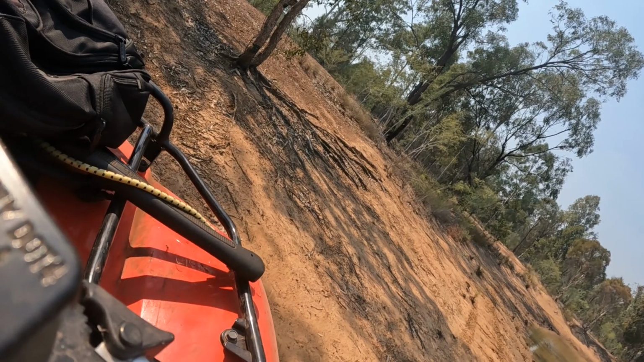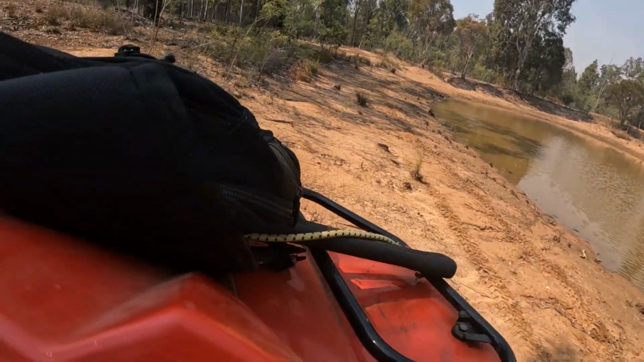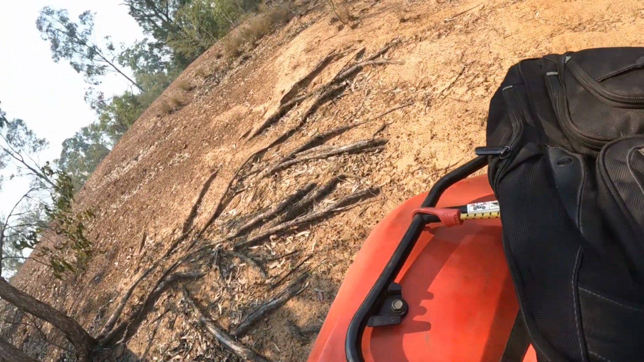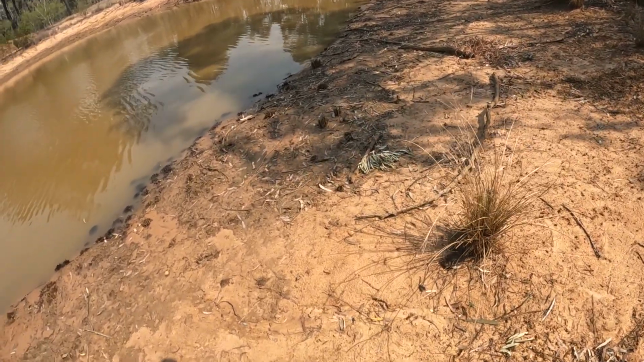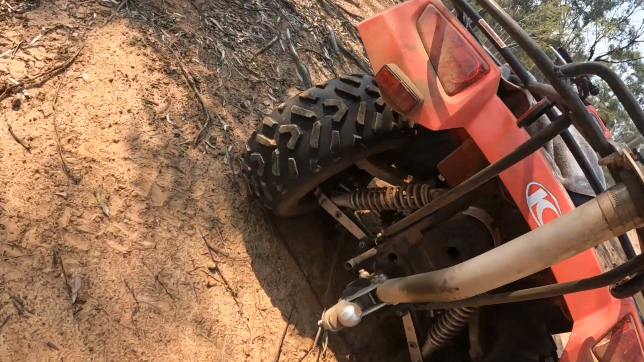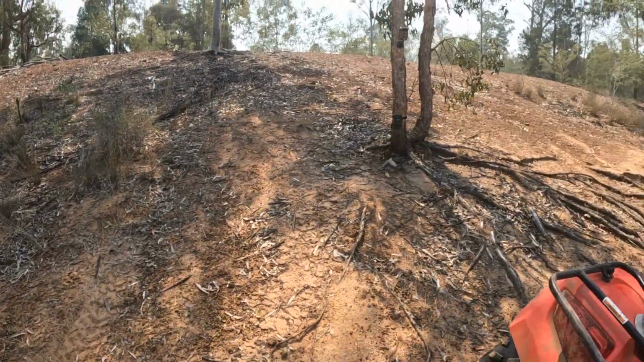Oop. I bet you we're stuck on that bit of bloody... Oh. There we go, big fella. Off you go. Hey? Off you go. Don't know what we got stuck on. This bit of bloody star picket. Hope it doesn't damage me bloody diff. I don't think it did. Must get rid of that. I'm going to bring a sledgehammer down later and hit it into the ground. Anyway, back soon.